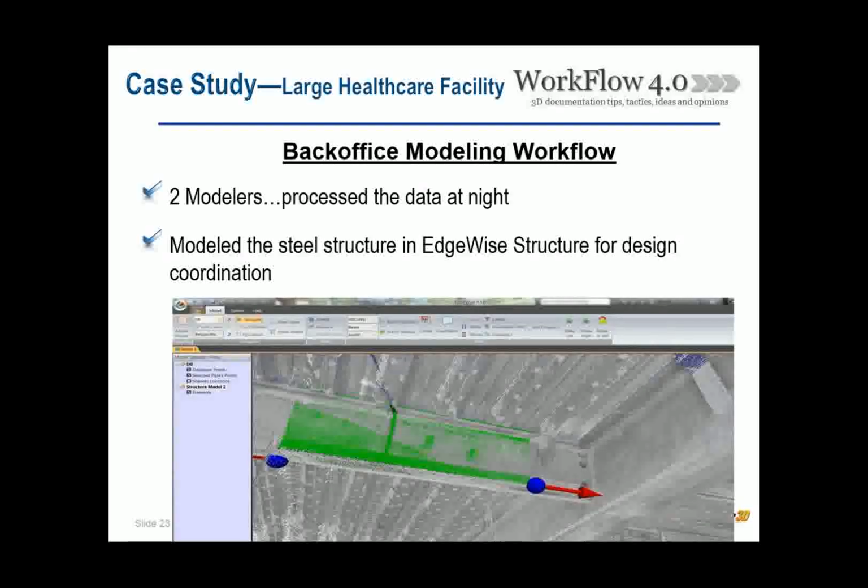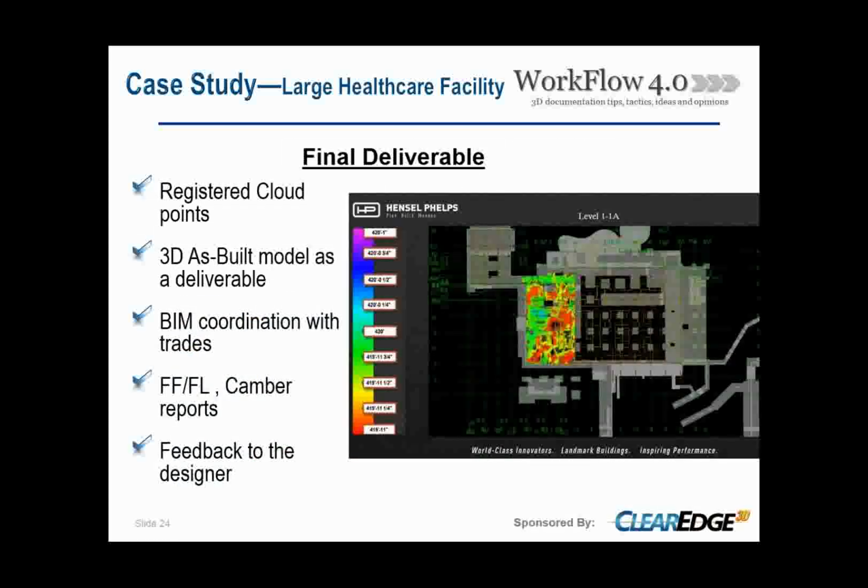So we decided to as-build the main structure part. And for this case, we used Edgewise. And I had a reason for it, because I said, I don't have experienced people. What is the easiest, user-friendly software that has a reasonable price? So we decided to use Edgewise first for these two reasons.